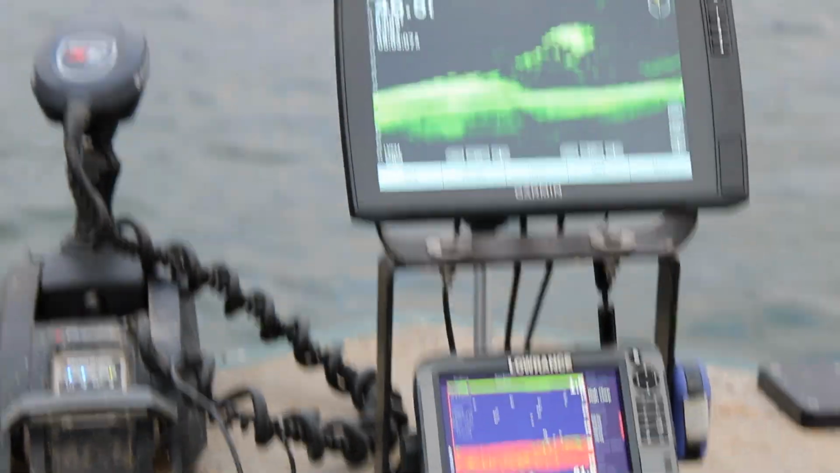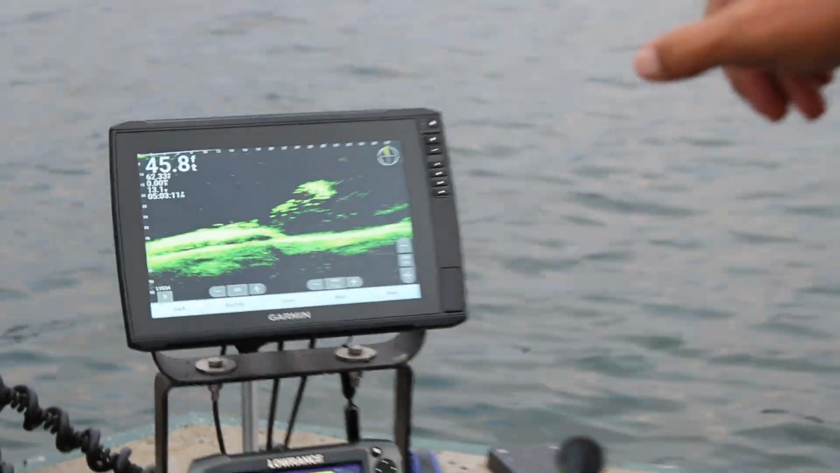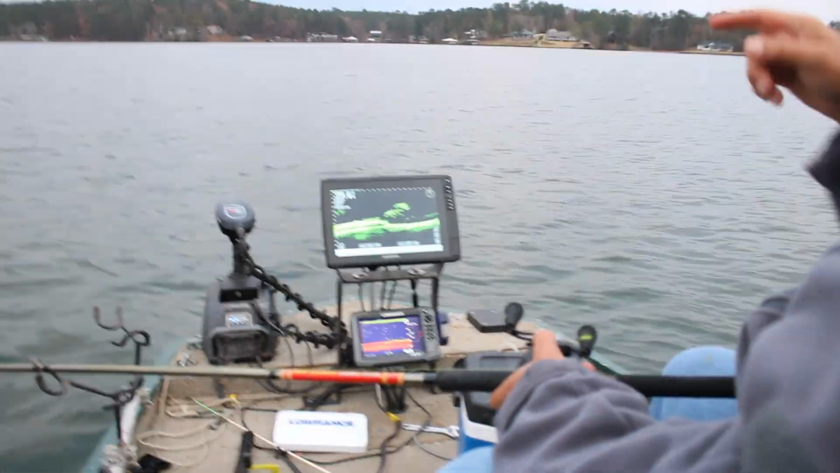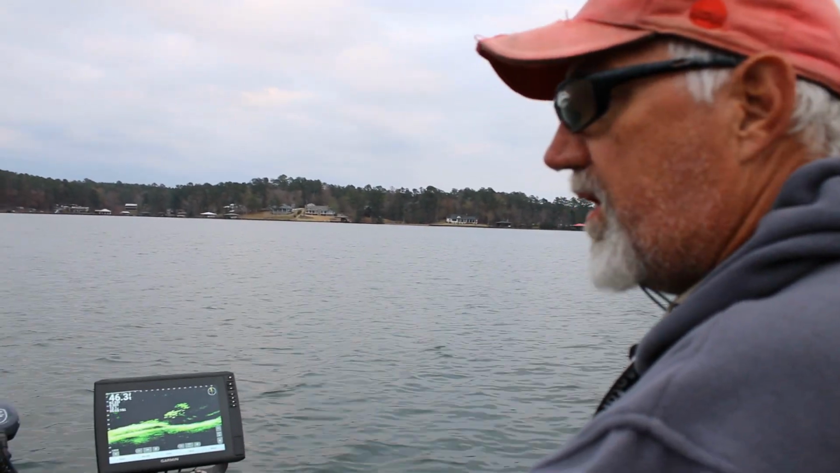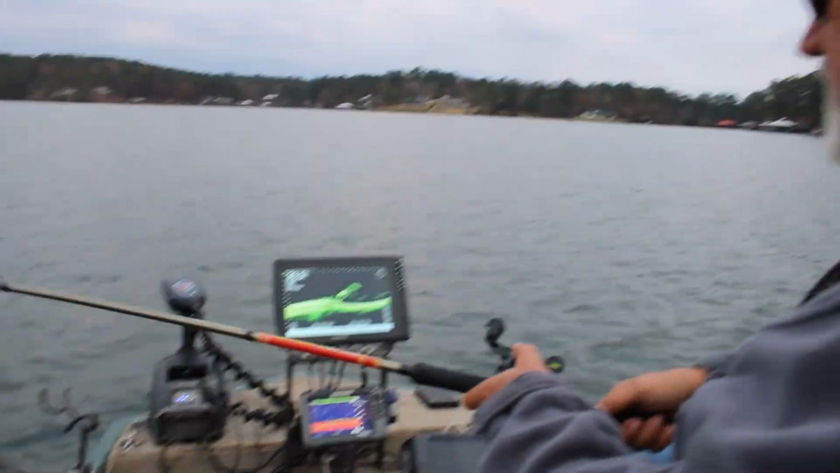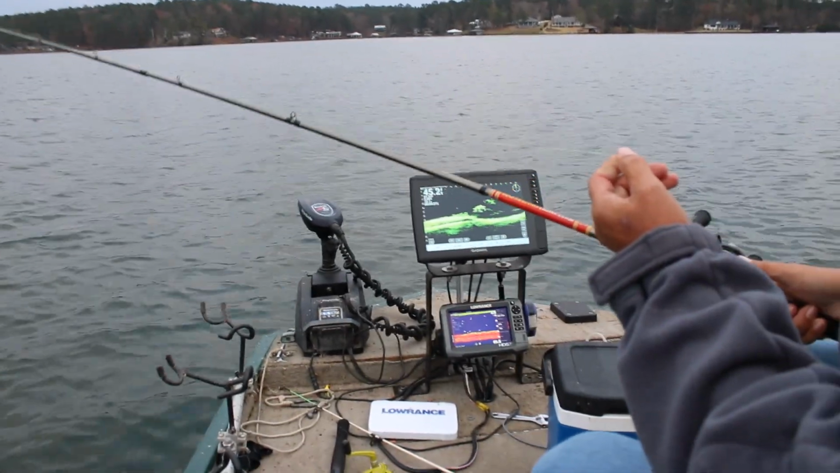You get a depth chart going down the left side, and going from left to right you've got a distance, so you know about how far. As long as you line up where that Livescope is pointing, you can throw out there and drop it on top of them. Sometimes it actually helps you catch a fish. Not always though.